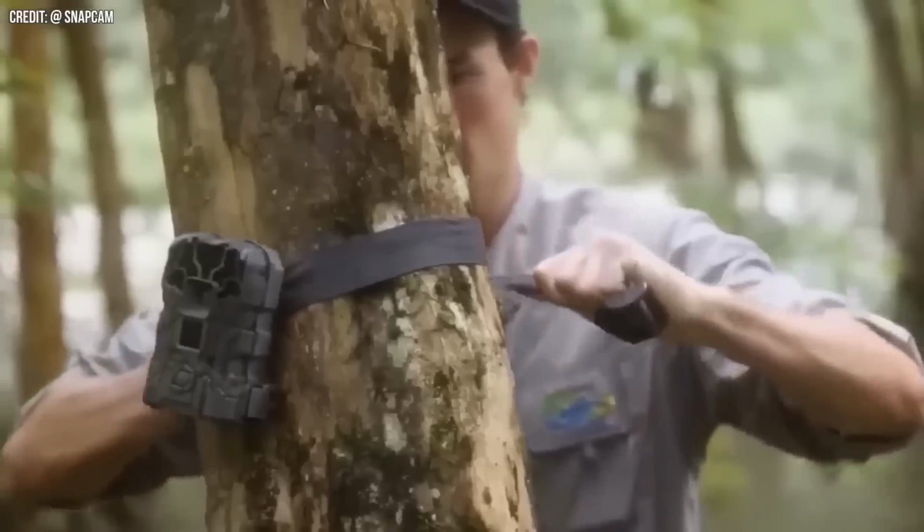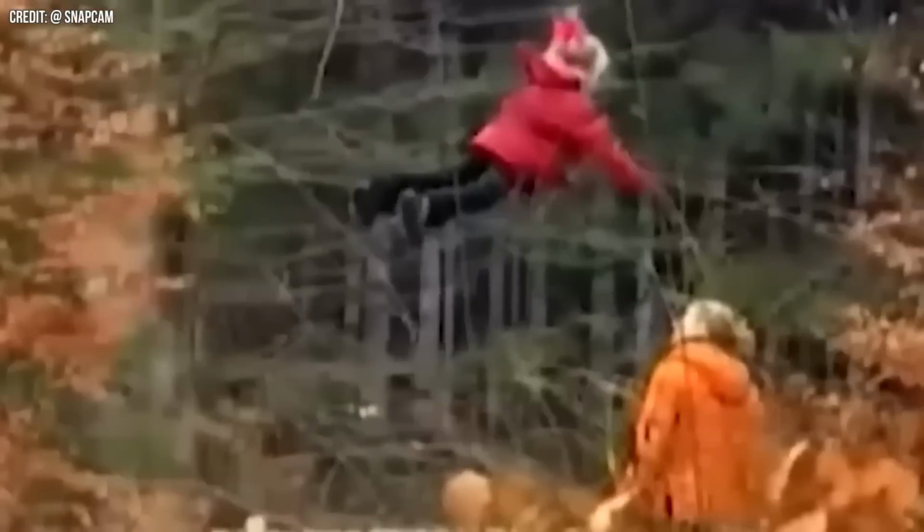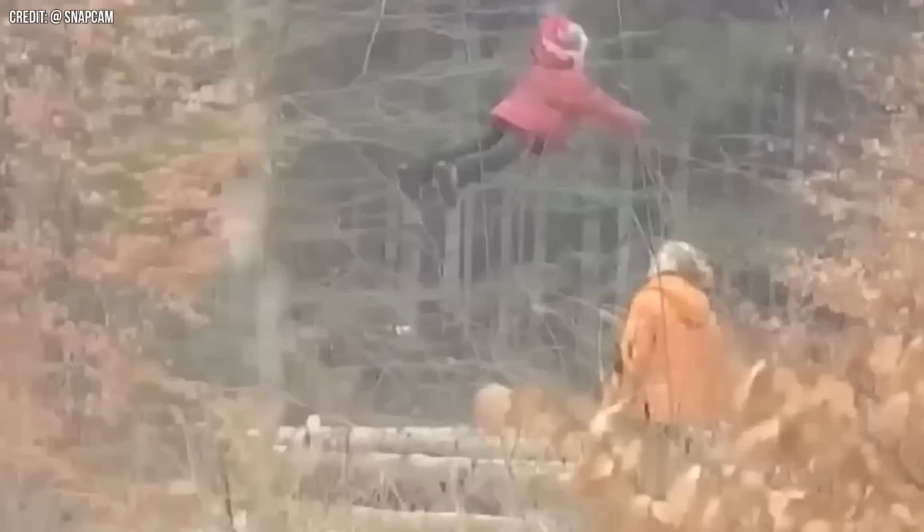A surprising video was taken by a camera that showed a girl floating in the air next to her mother wearing a bomber jacket. The girl seems to be influenced by an external power, like a demon or a spirit. The lady next to the girl in the video seems totally calm while watching the girl float in the air without any help.